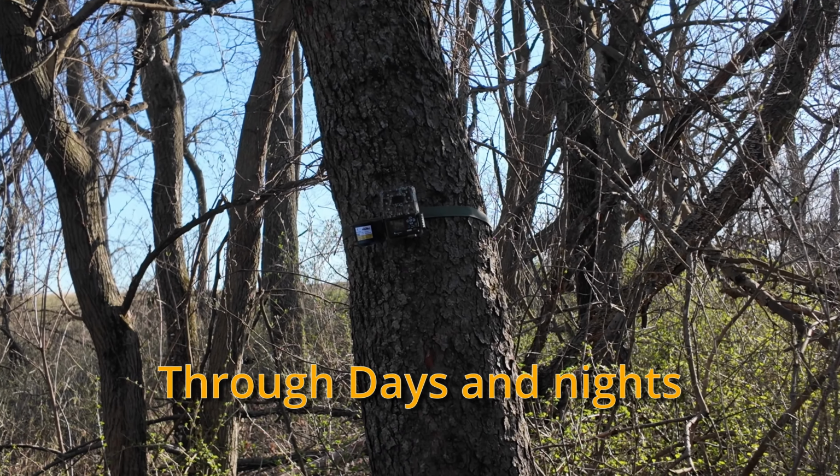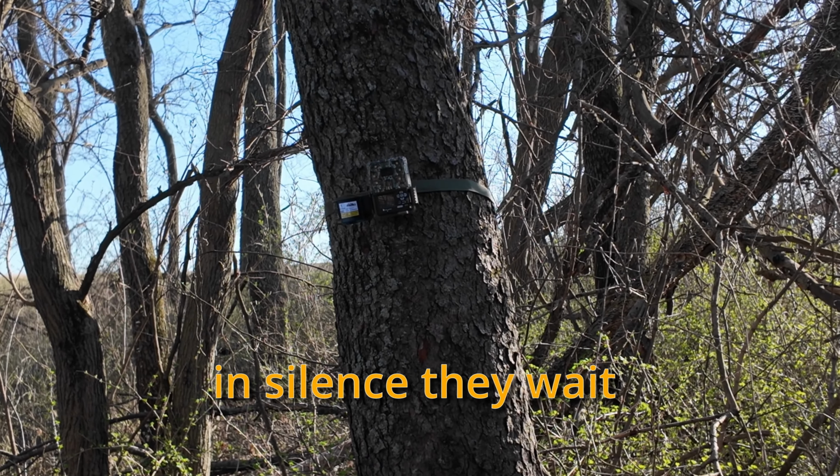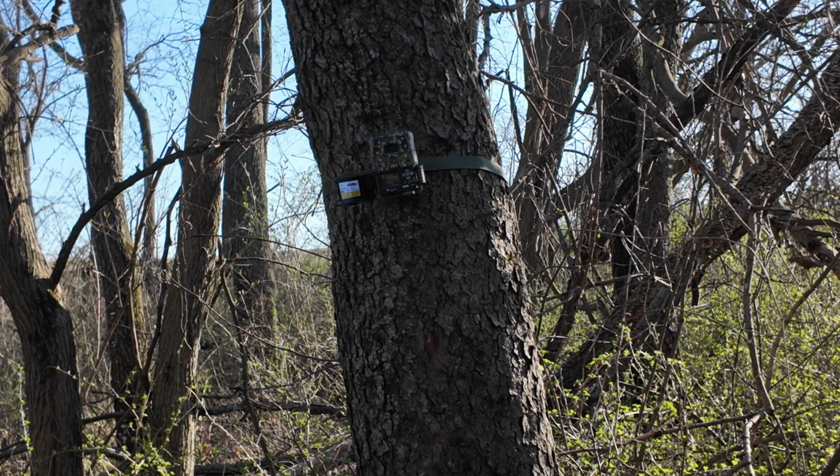Through days and nights in silence they wait. Our cameras that by motion activate. Affixed to trees with a nylon strap. This must be the work of Trail Cam Pat.